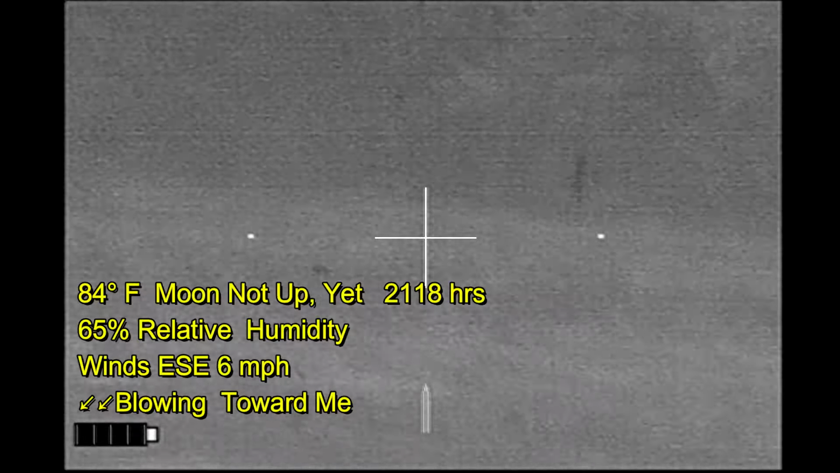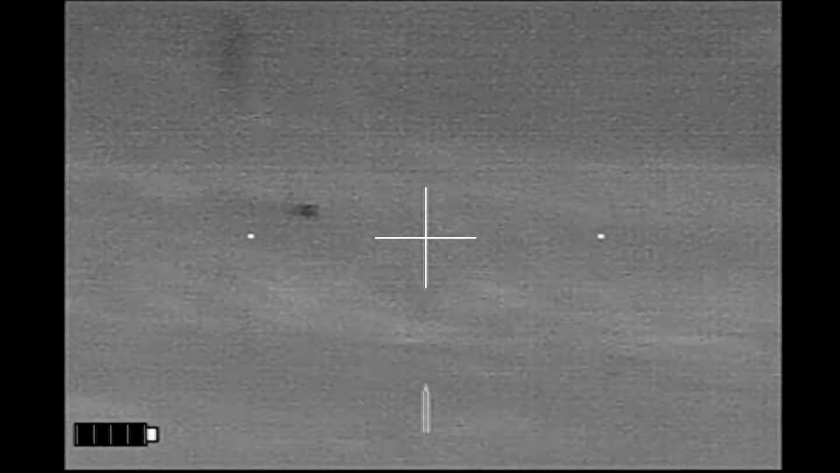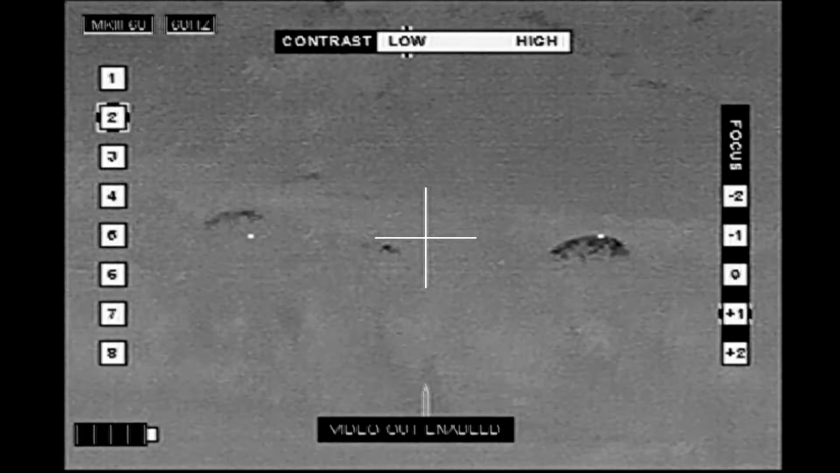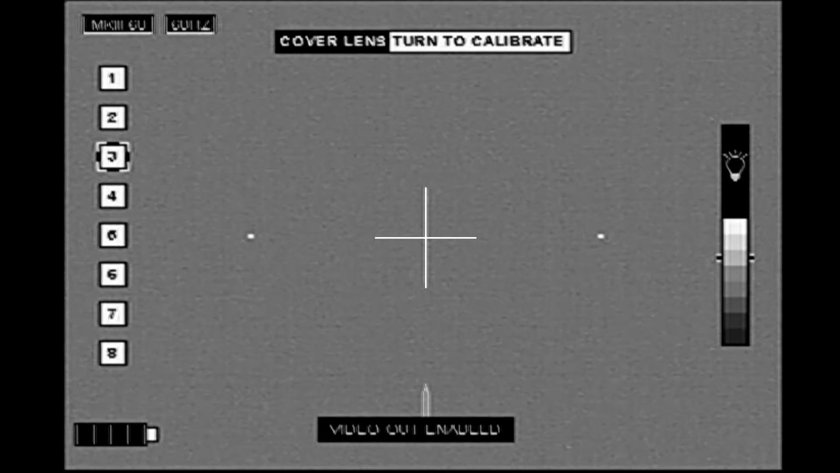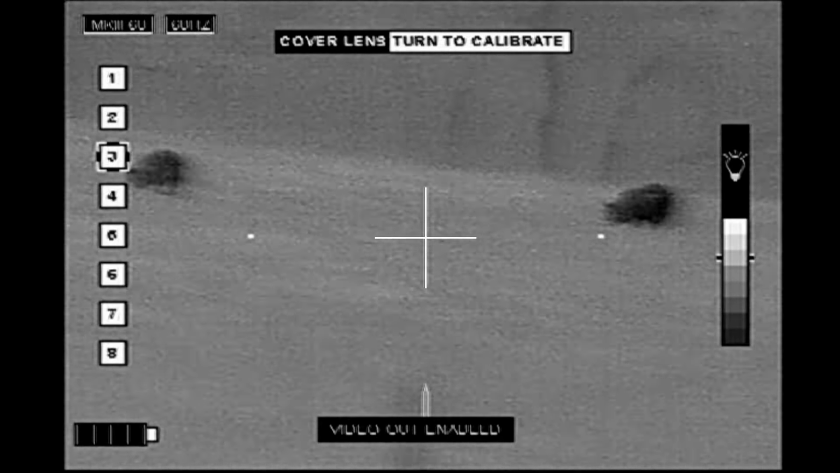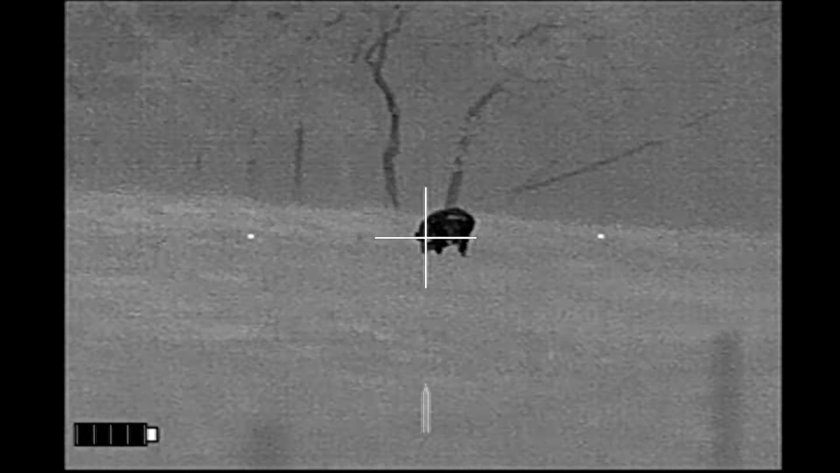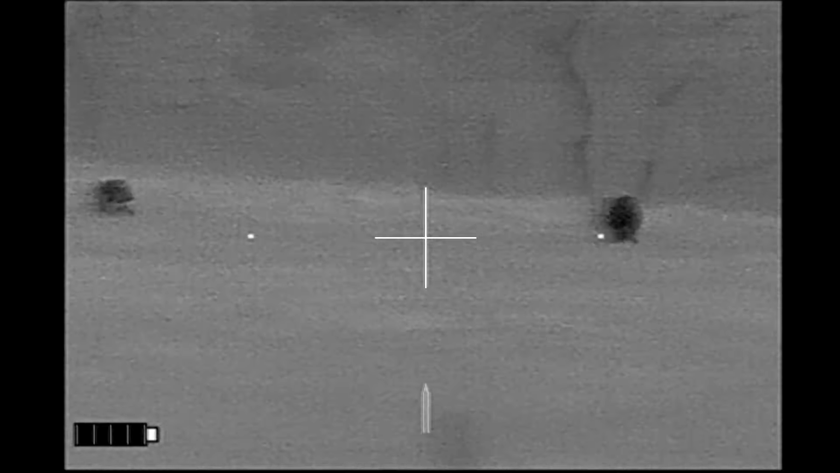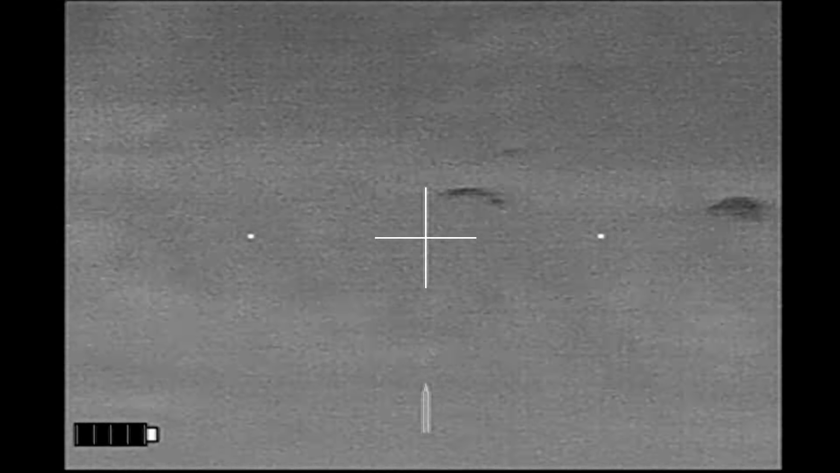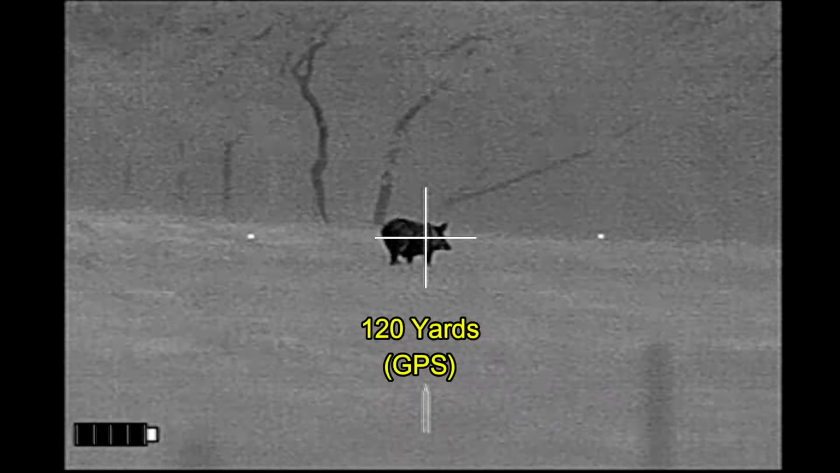As I reposition closer to the fence right here, the hogs are fairly spread out at this point. Some are out in the open, some are partially hidden by bunch grass, and some are completely hidden by the terrain. So I'm going to go ahead and work on the hogs that I can see. That's going to be my primary target. And I figure they're all going to run back to the left, which is the direction that they came from. Alright, here we go.